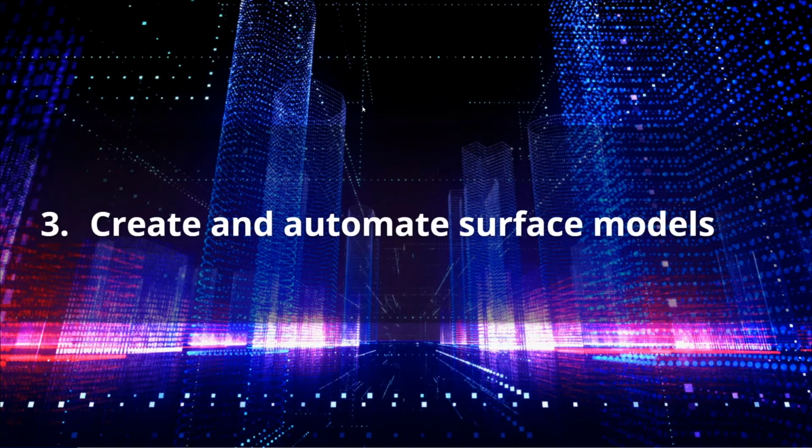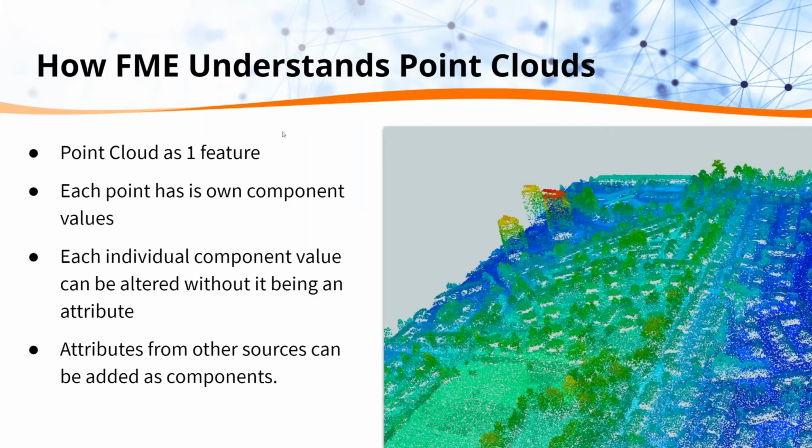We're going to create and automate surface models here. This webinar portion is just going to be talking about how to get yourself up and running if you're new to FME, if you are new to point clouds, and talk a little bit about FME Server. I wanted to go through how FME interprets point clouds. FME interprets everything as one feature. This allows us to process it very quickly, but you still have your components on your point cloud. Each individual component will have its own values, and then you'll have your attributes for the entire point cloud.